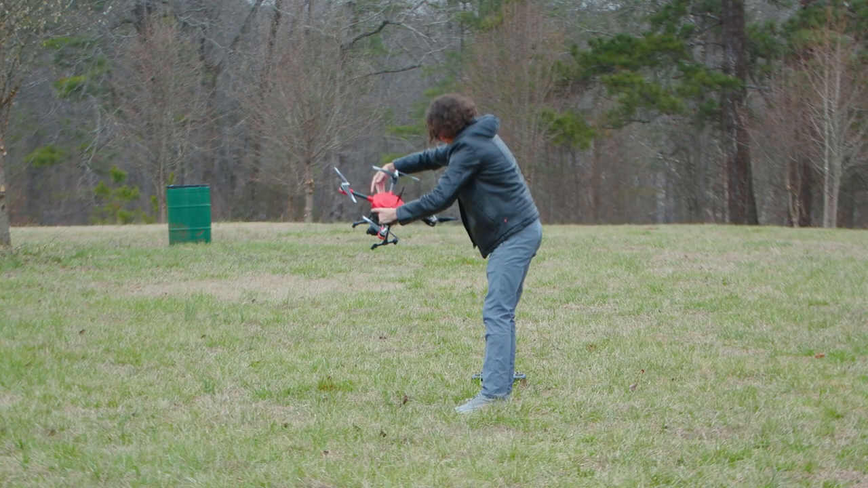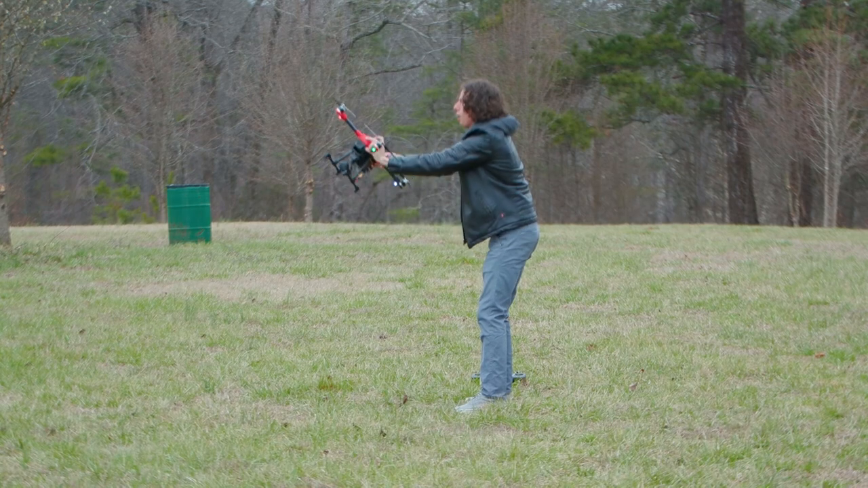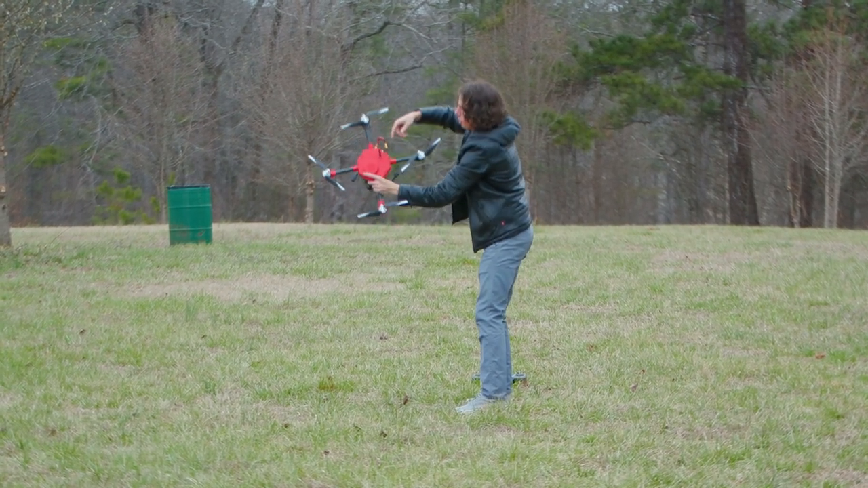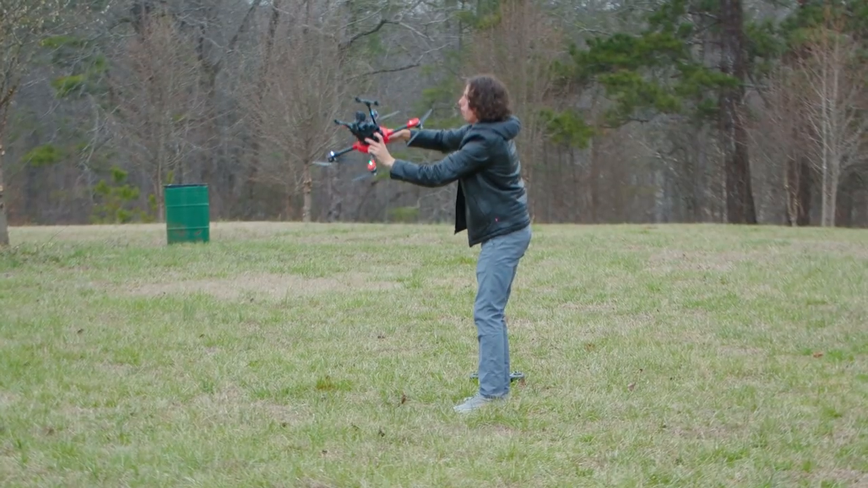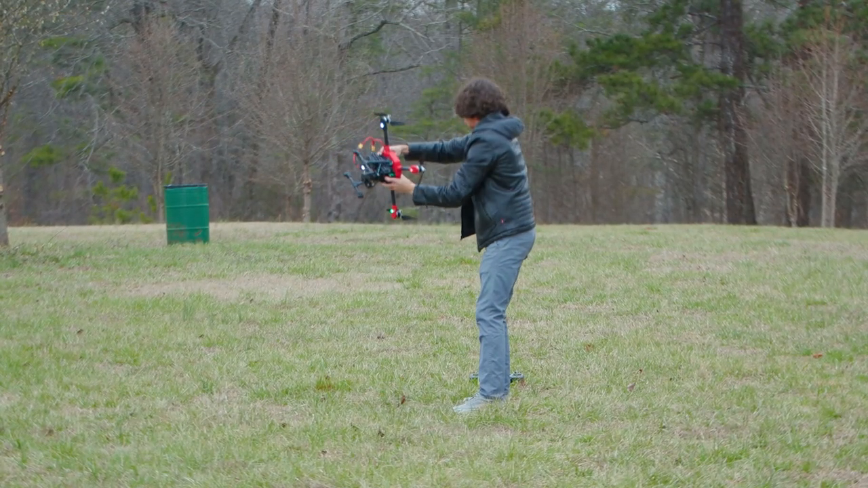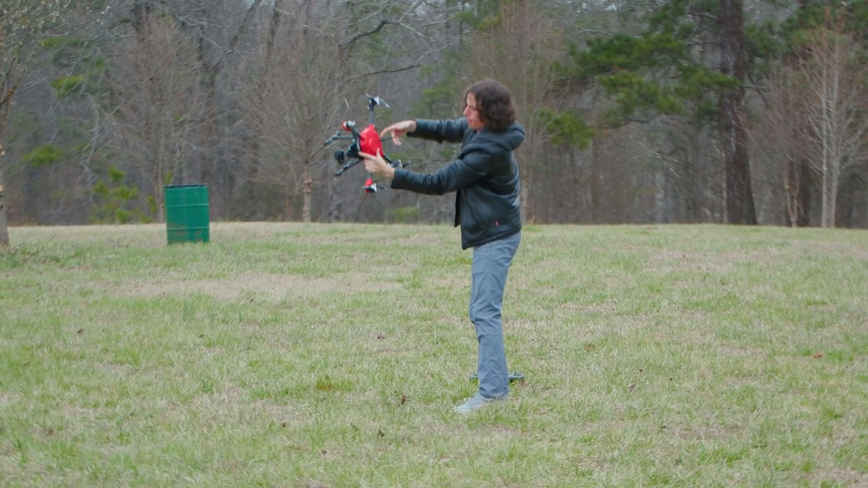I don't know why it wasn't running previously. Hopefully I'm not going to break any of these props doing this compass calibration. Beyond having the gimbaled camera off, it might be easier to do this with the props off, but we're not always worried about what's easy.